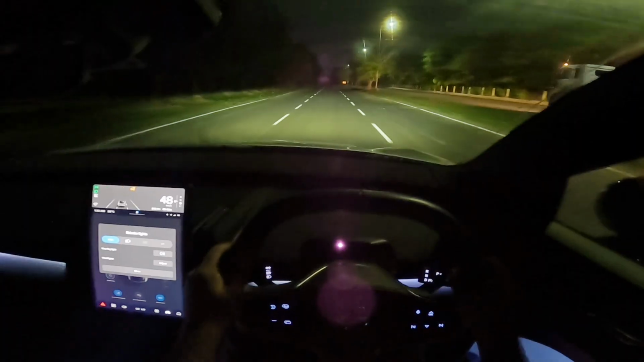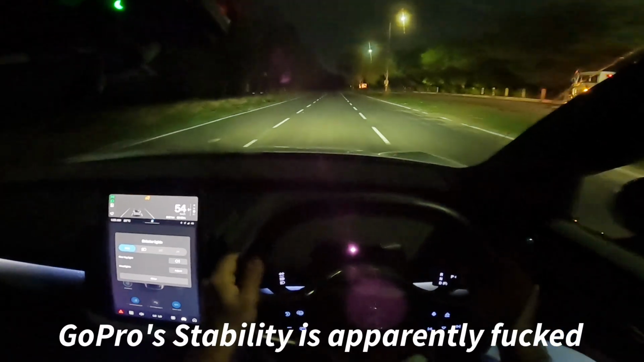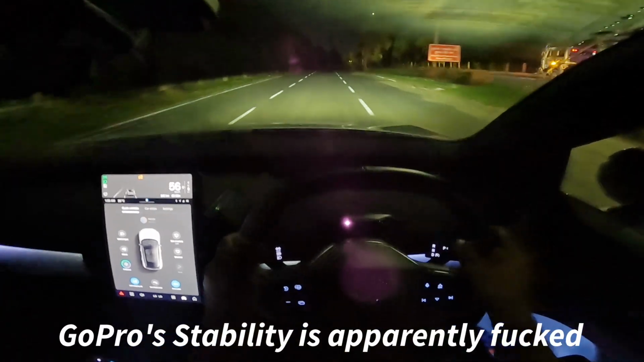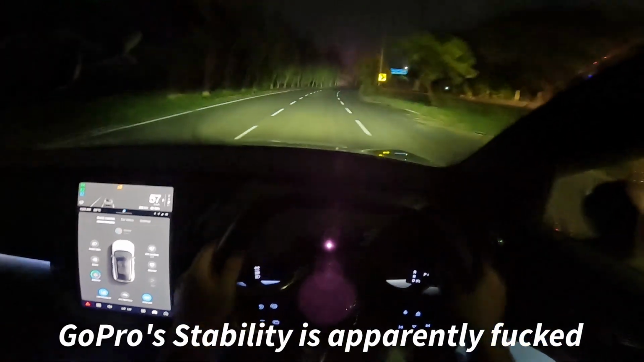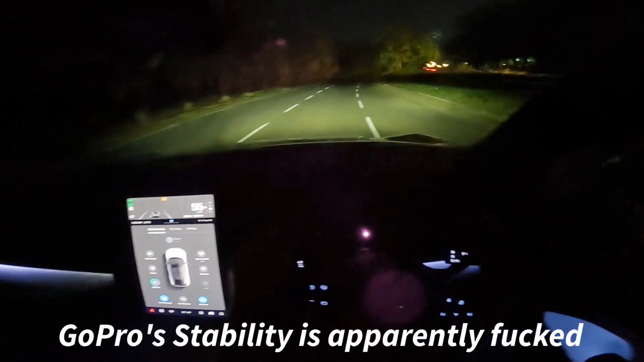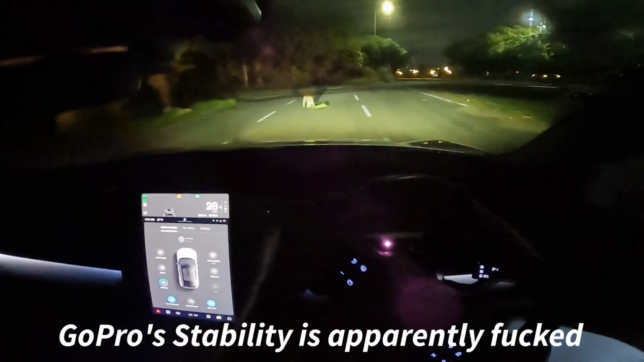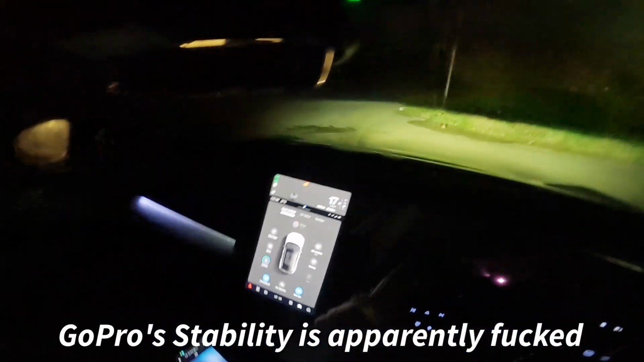Hey buddy, what are you doing this late at night? Yes, it went on to the high beam and it went back. Doggy, what are you doing? Scavenging?